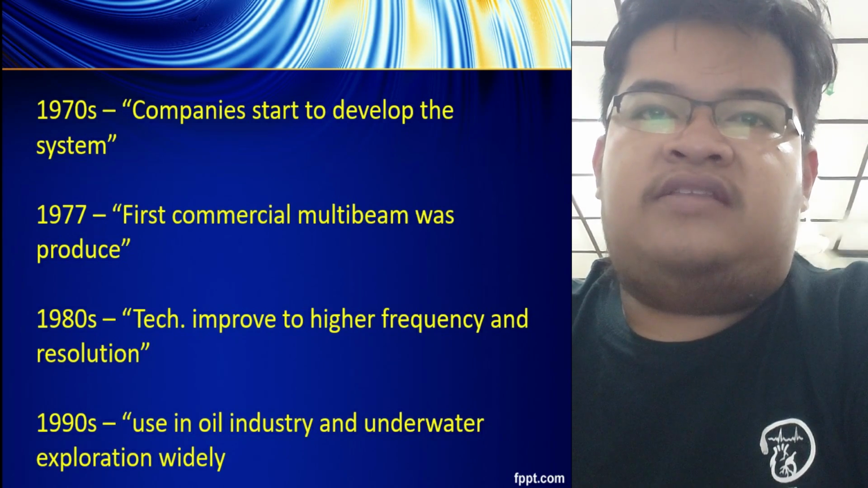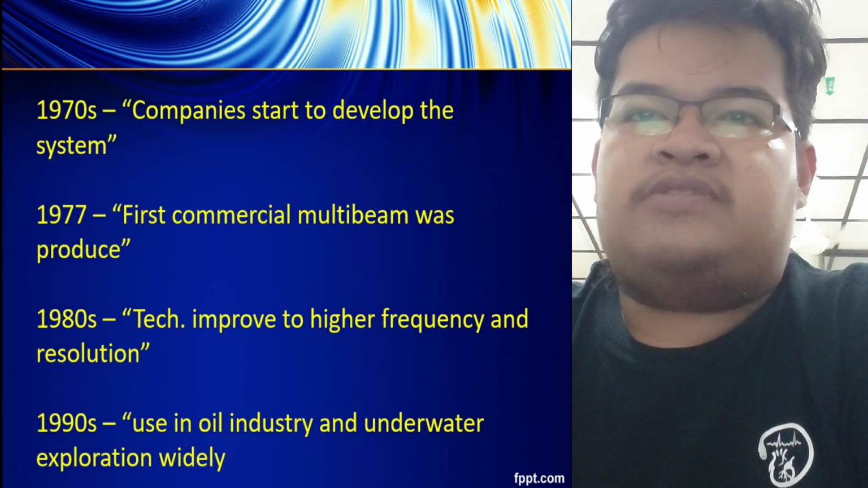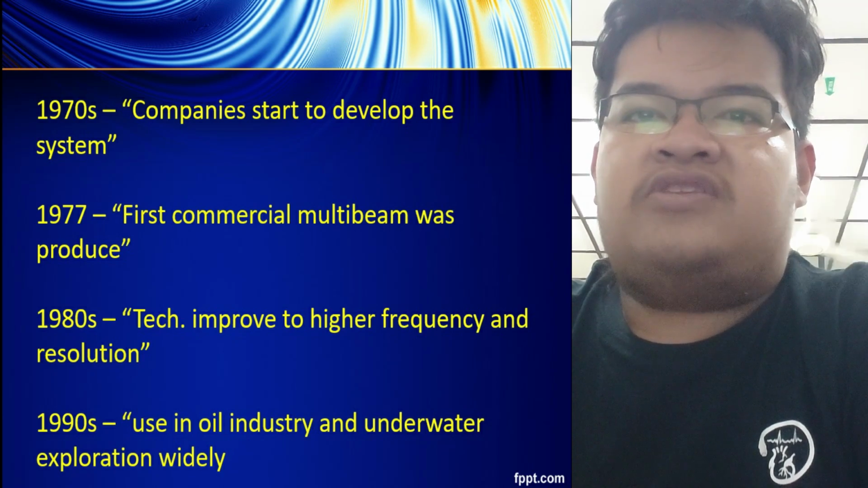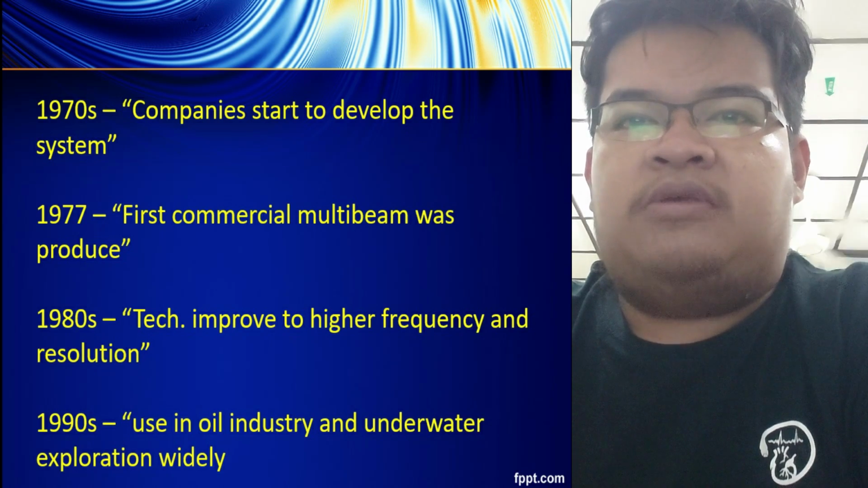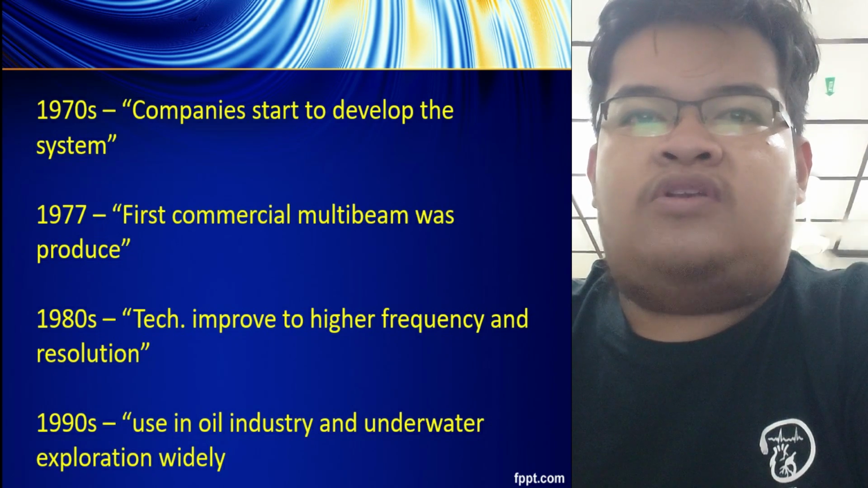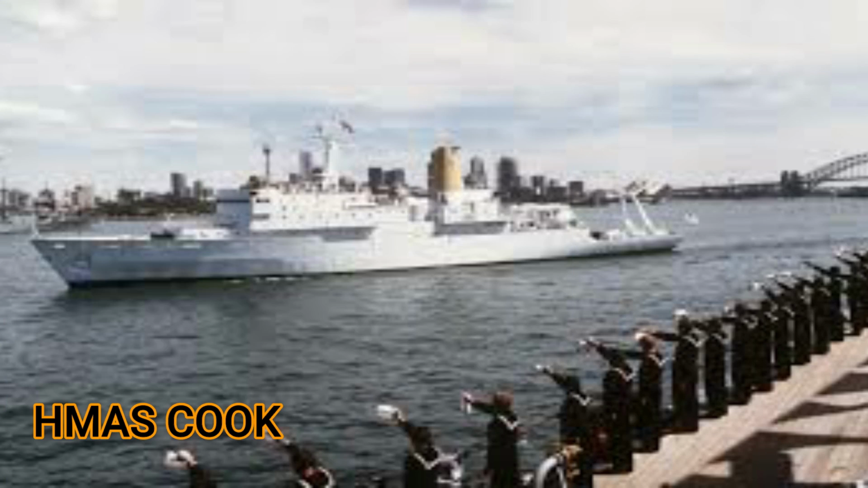Starting in the 1970s, companies such as General Instrument developed systems that could be mounted to the hull of large ships and small boats. The first commercial multibeam, now known as the Sea Beam Classic, was put in service in May 1977 on the Australian survey vessel HMAS Cook.